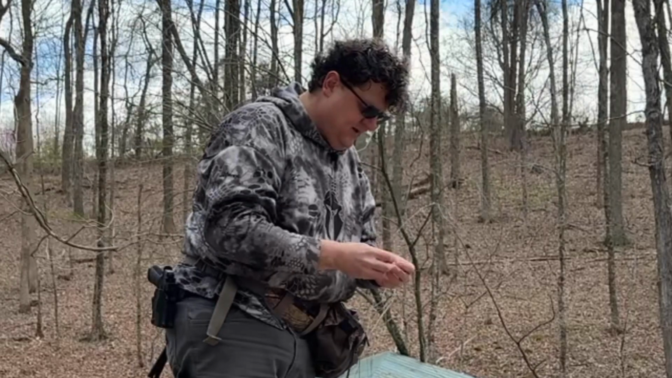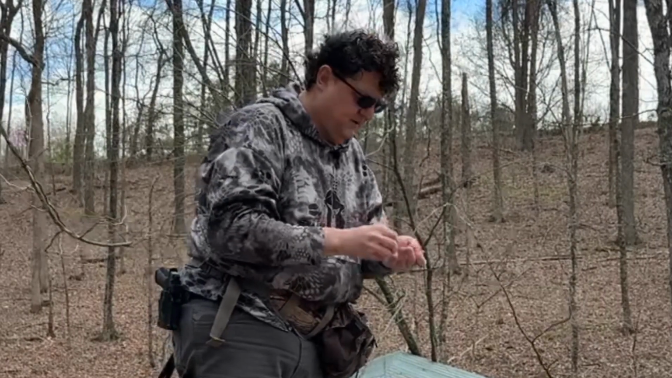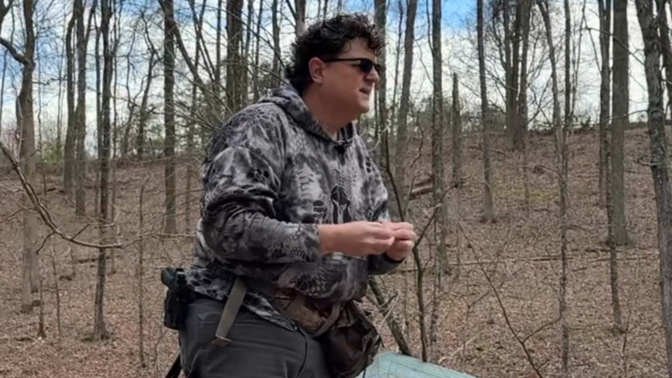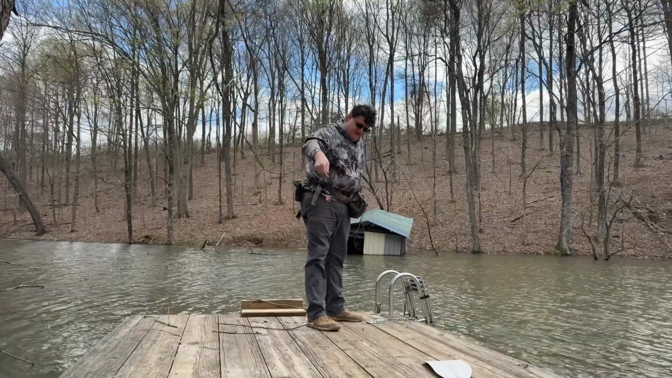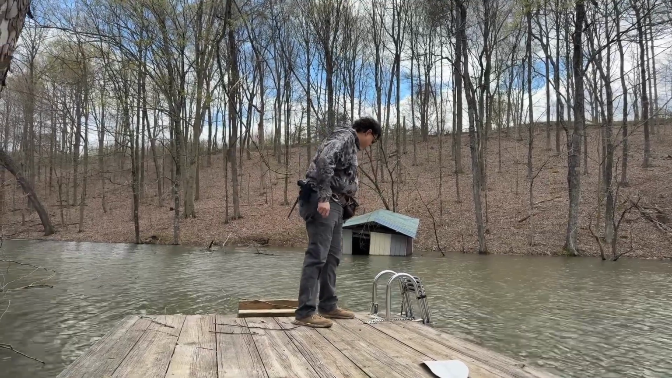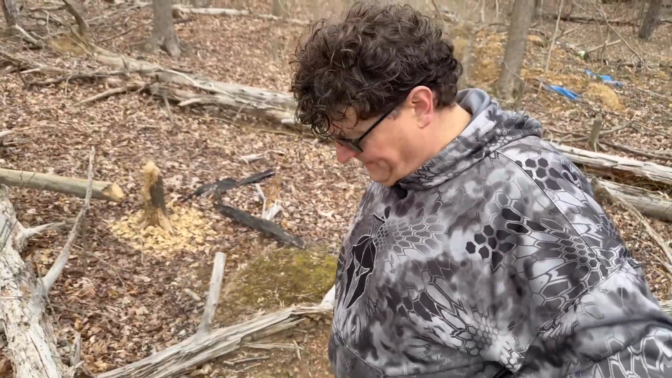Kind of a weird bait, you might think, but turtles are omnivores. If you're familiar with what an omnivore is, that means that they will eat anything. They will also eat carrion, which is dead animals. So this big old piece of salami, early spring. Yeah, I don't know if they could resist that. I'm having a hard time myself. Just gonna throw it out there. We'll check on it later. All right, let's go check this old beaver trap.